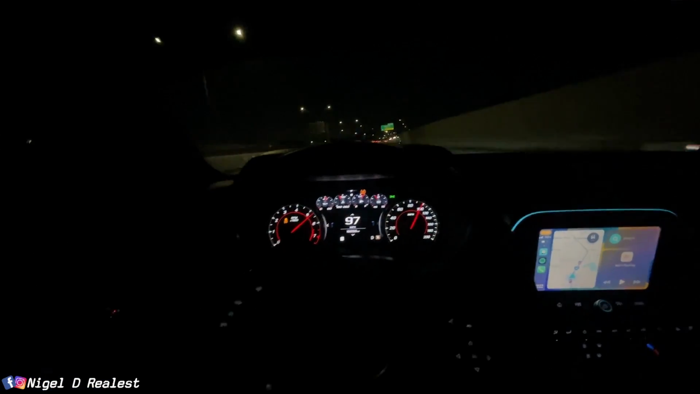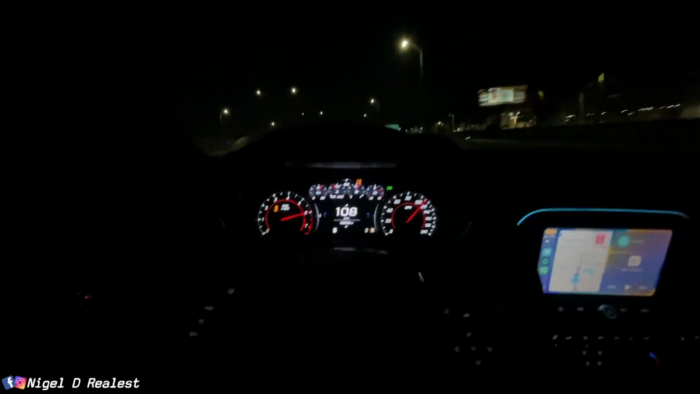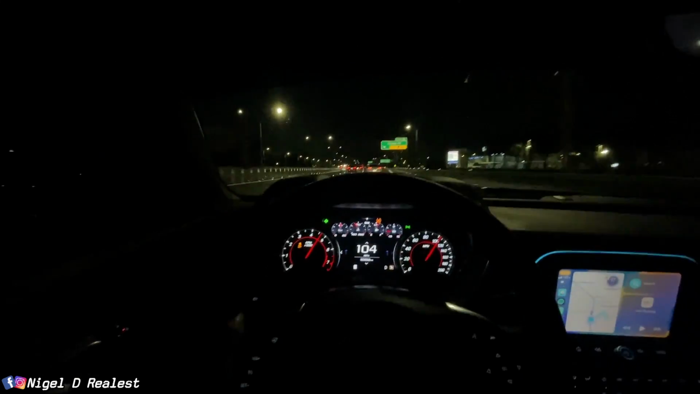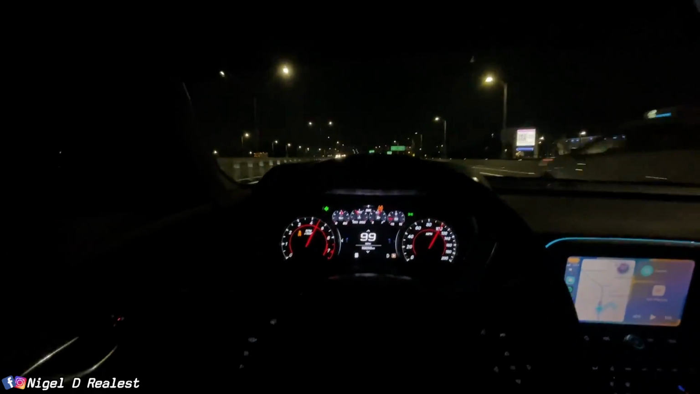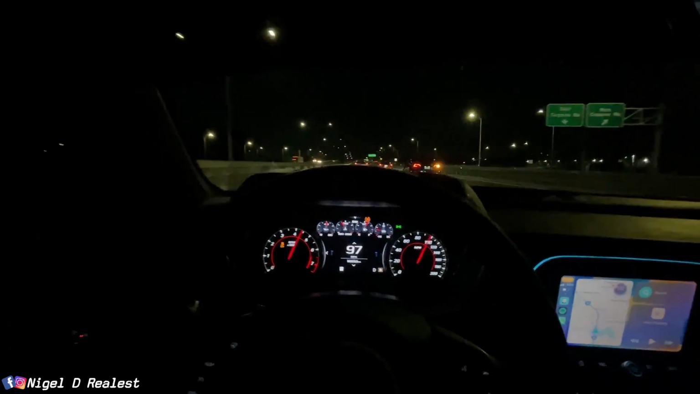Boy, this car corners like nothing, man, bro. Damn, boy, this thing just locked in like it's a train, bro.